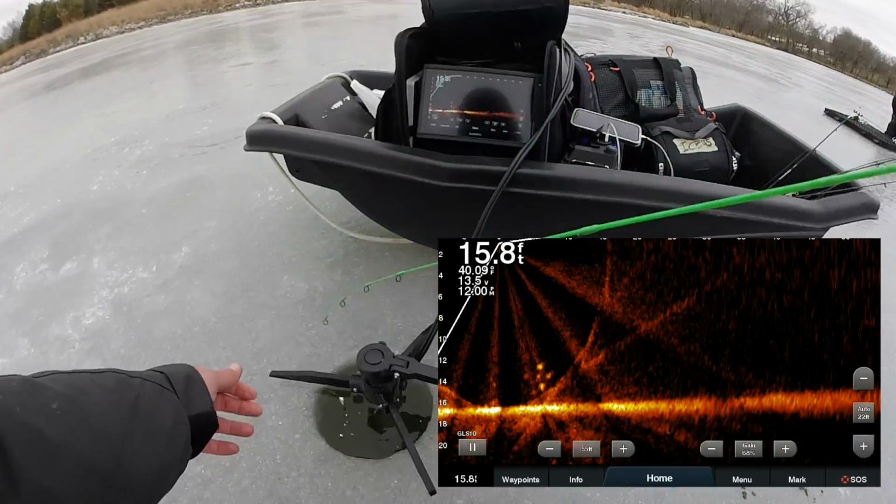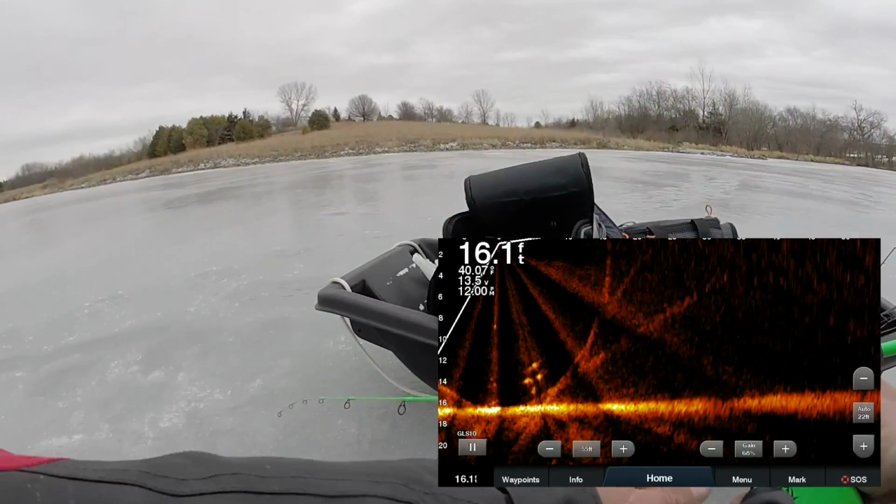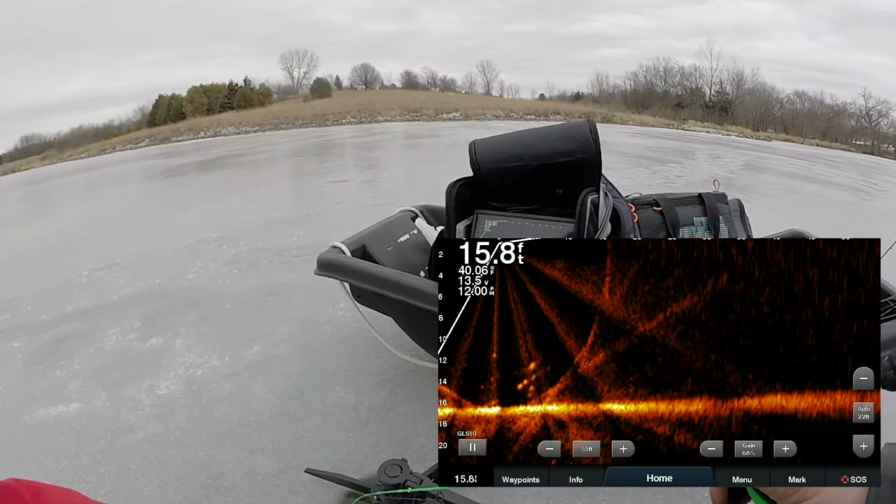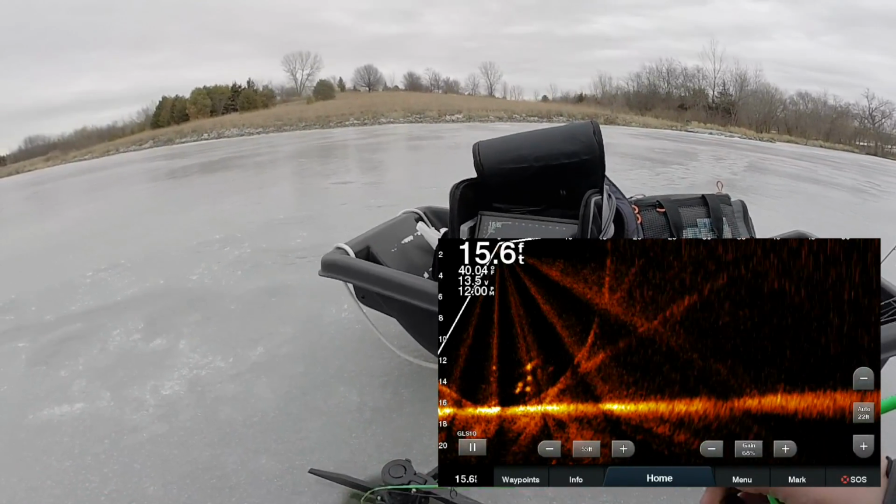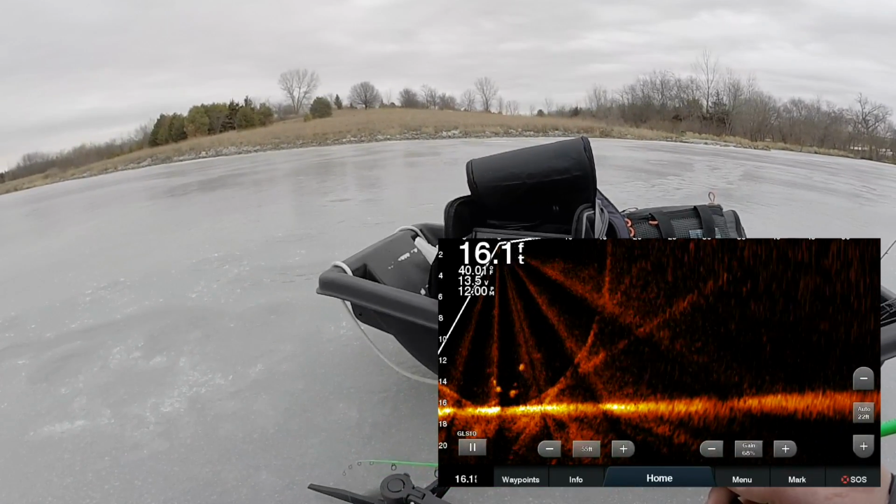Alright, so we're gonna try this deep hole that I showed you for a good while, and okay, now they're coming. We might have to go to the other deep hole eventually. It's pretty windy, kind of cold today, but I'm just happy there's ice. It's been like 55 degrees and stuff like that, and we don't want that.